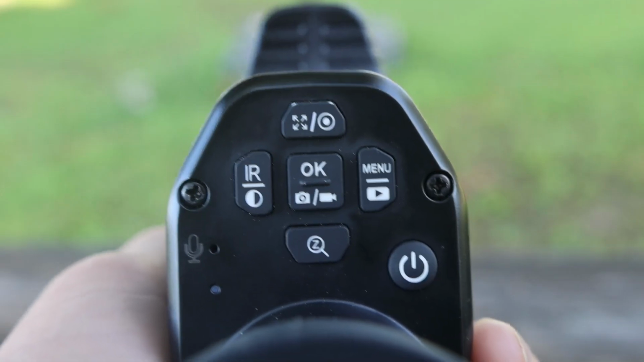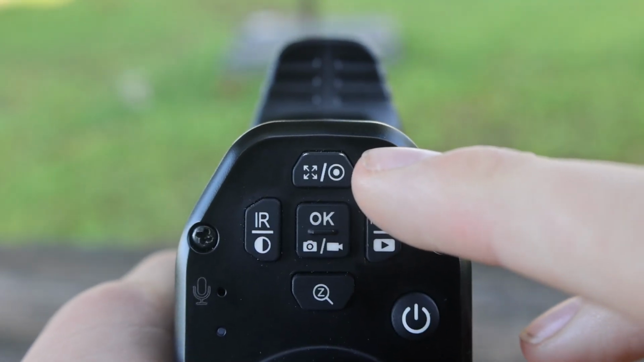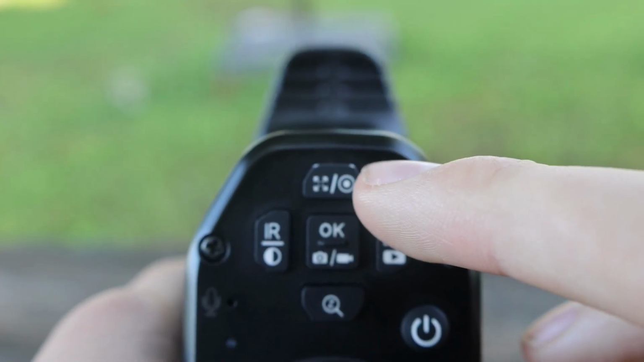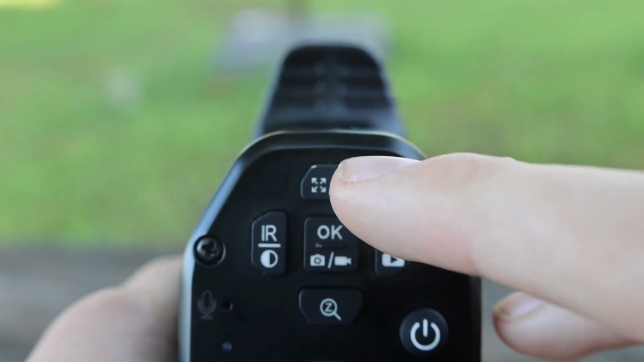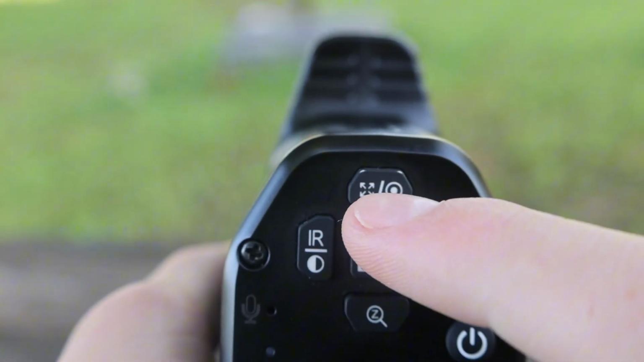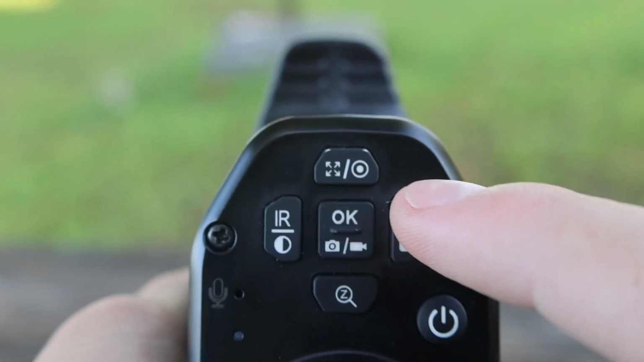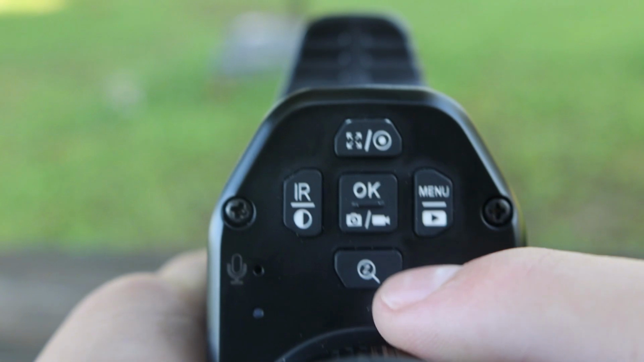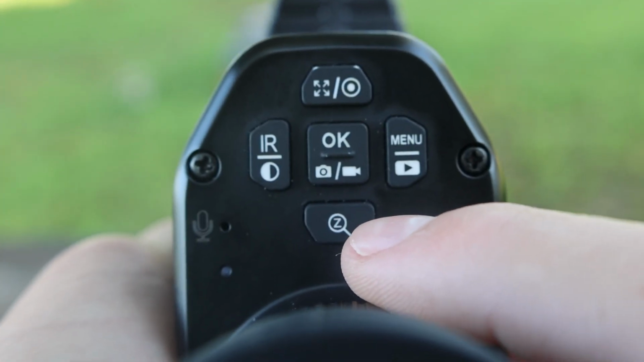Now the buttons on this device, every one of them and what they all do. All right, so what this button right here does is this is your laser button and your scroll button. To access the laser, all you have to do is you just press this once when the unit's on and the laser will come out. It also acts as a menu scrolling button. To access the menu, press this button down once, and then you can use this button and this button to scroll up and down.